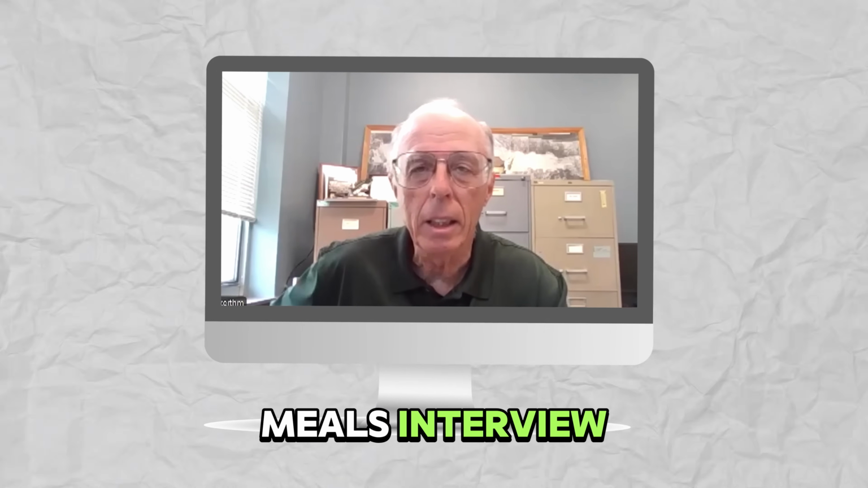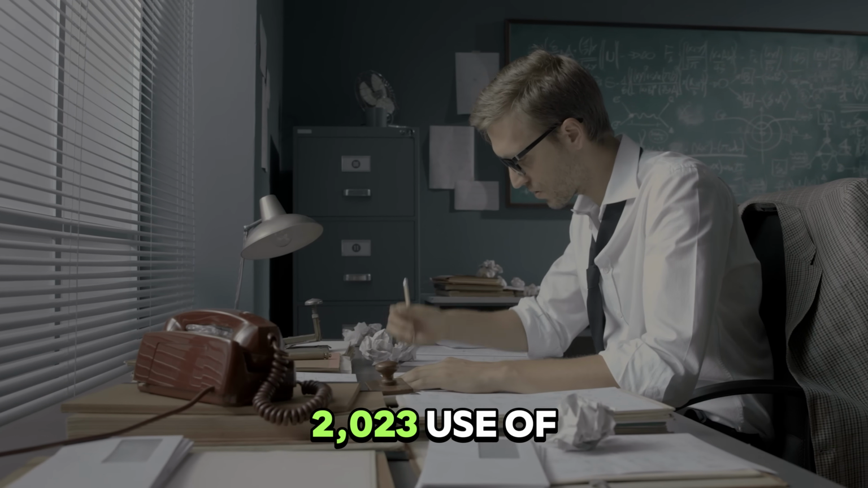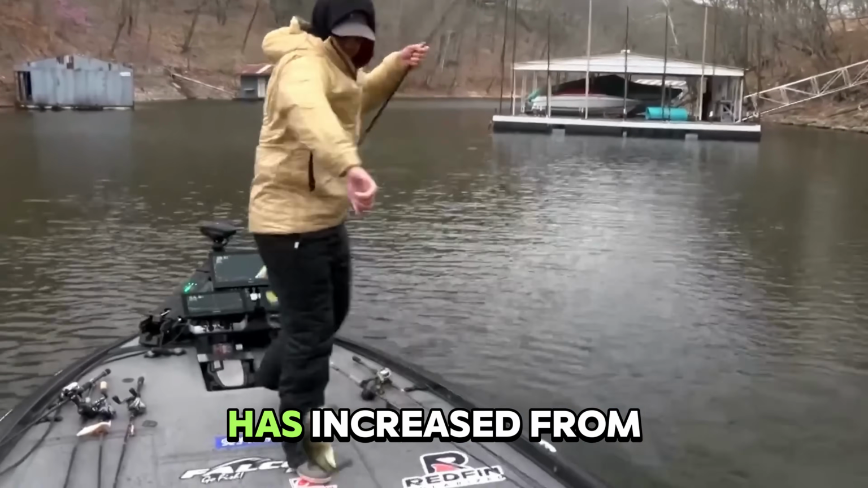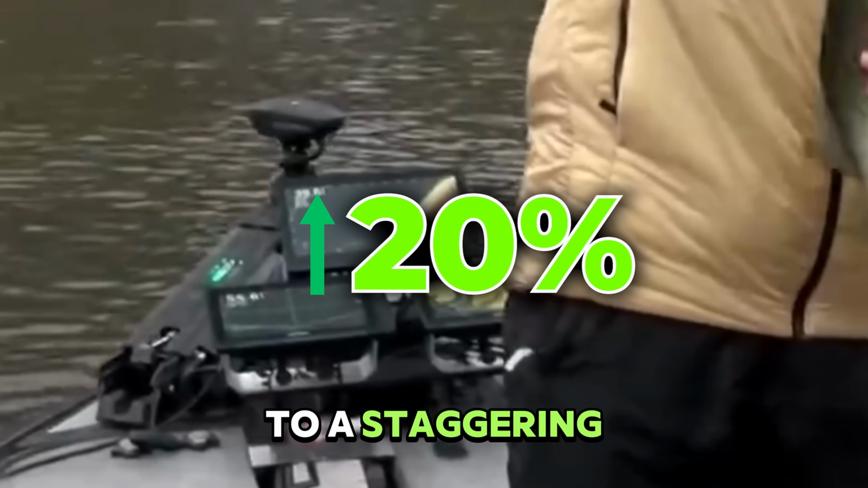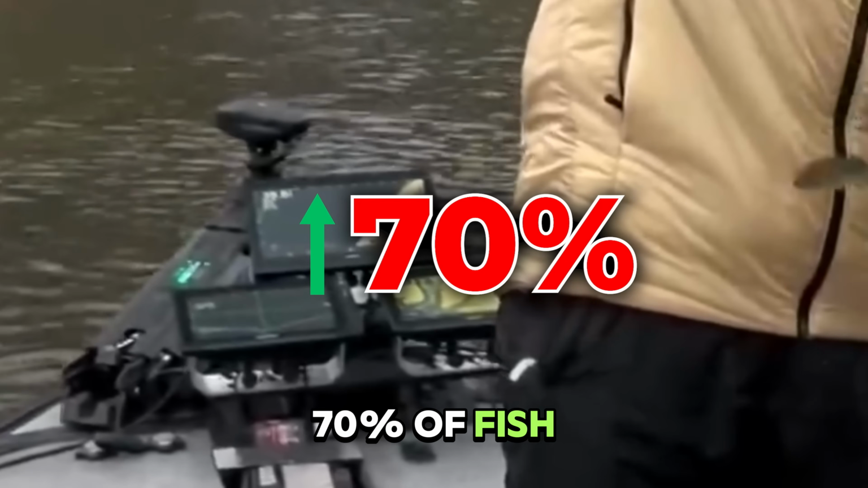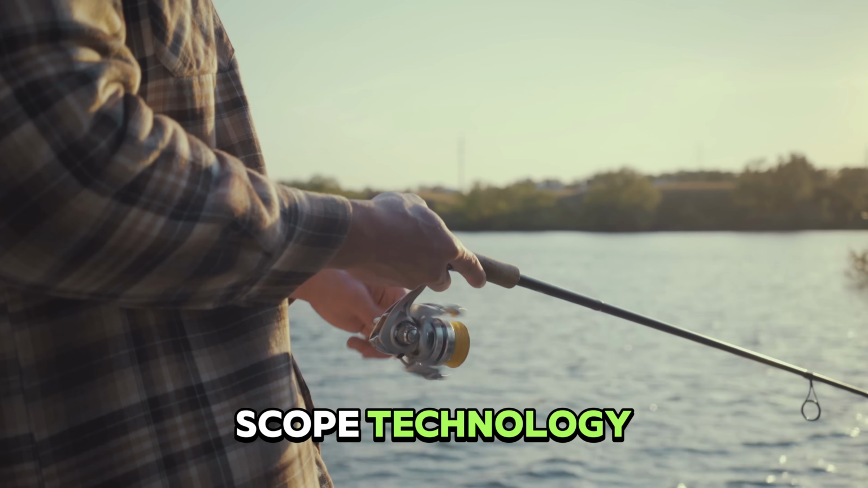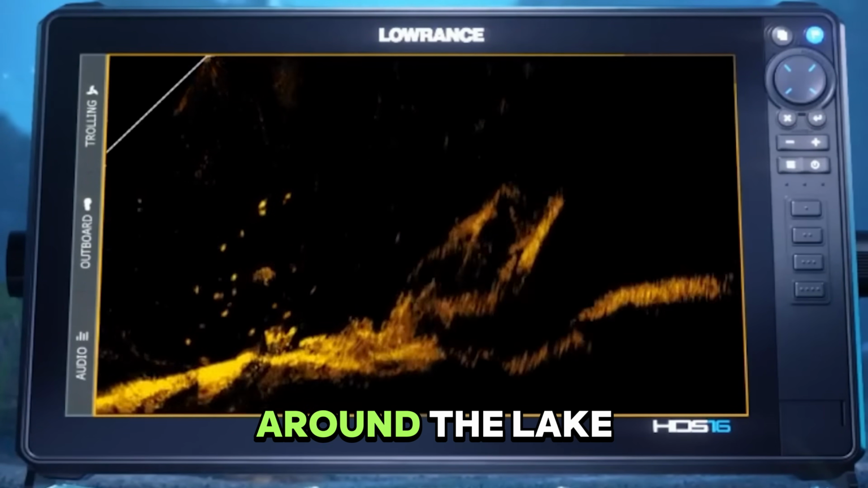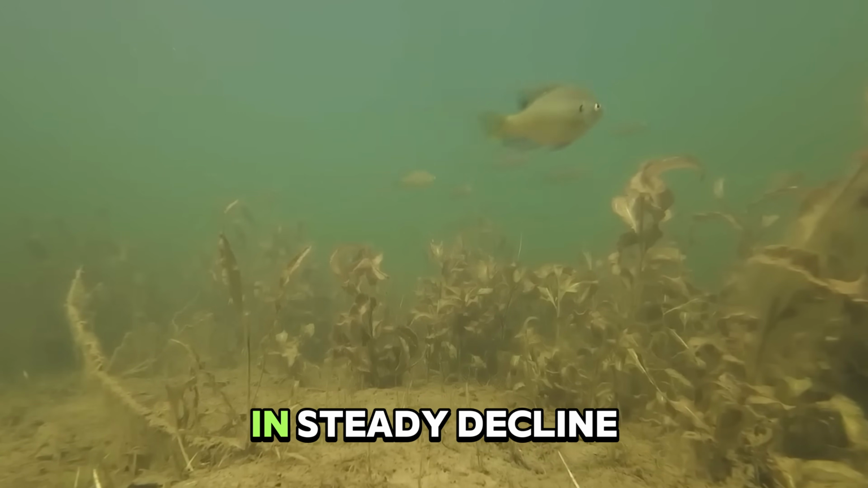In the Keith Niels interview, he revealed that after a 3-year study from 2021 to 2023, the use of Livescope or live sonar technologies has increased from 20% of all fish-a-lots in 2021 to a staggering 70% of fish-a-lots in 2023. With this widespread use of Livescope technology that literally allows somebody to spot a big fish and follow it around the lake trying to catch it, fish populations and size of fish has been in steady decline.